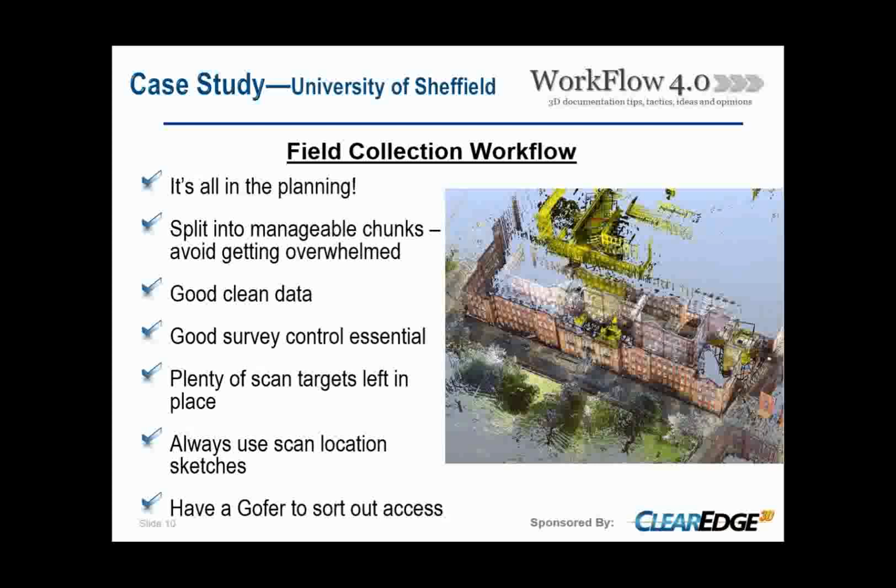So I'll talk a bit about field data collection, and for a project of this size, it's absolutely essential that it's planned well in advance, and planned to split the project down into manageable chunks, so that you don't overwhelm both the site surveyors and the office technicians with too much data all at once. Keep it manageable. Basically, it keeps everything fresh in their mind while they're working on it.